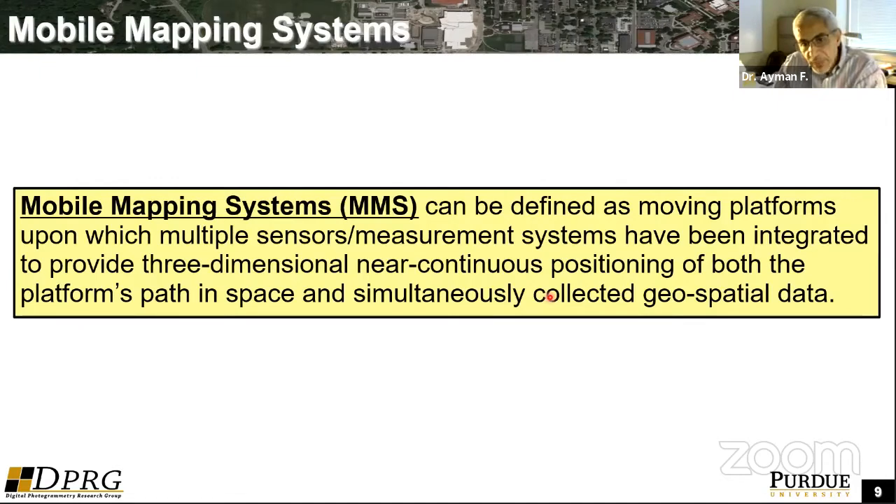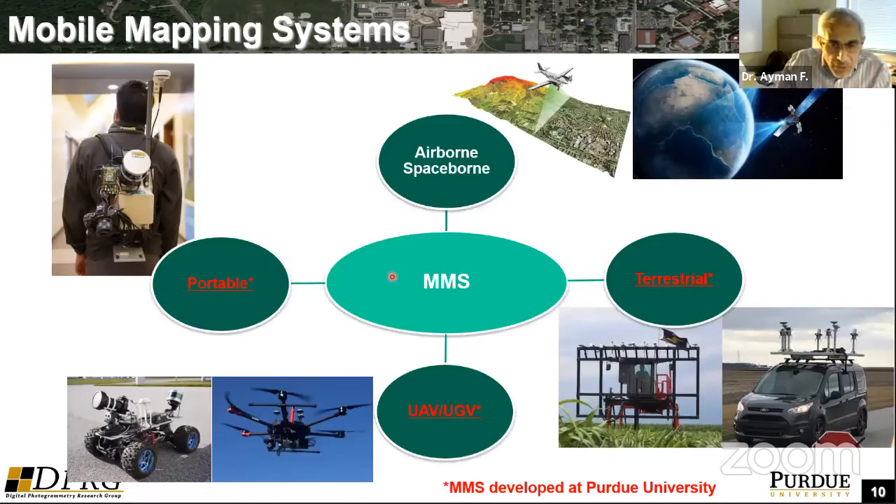Whenever we talk about mobile mapping systems, as I mentioned, there are the traditional ones, I would say airborne and spaceborne systems. We are also quite familiar with wheel-based mobile mapping systems that can be used for transportation applications. And there are even some wheel-based systems developed for agricultural applications, which I will talk about later in my talk.